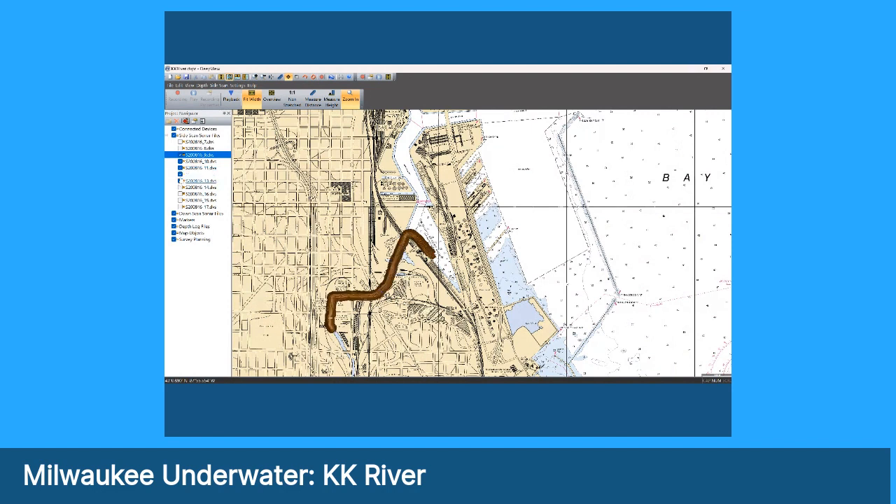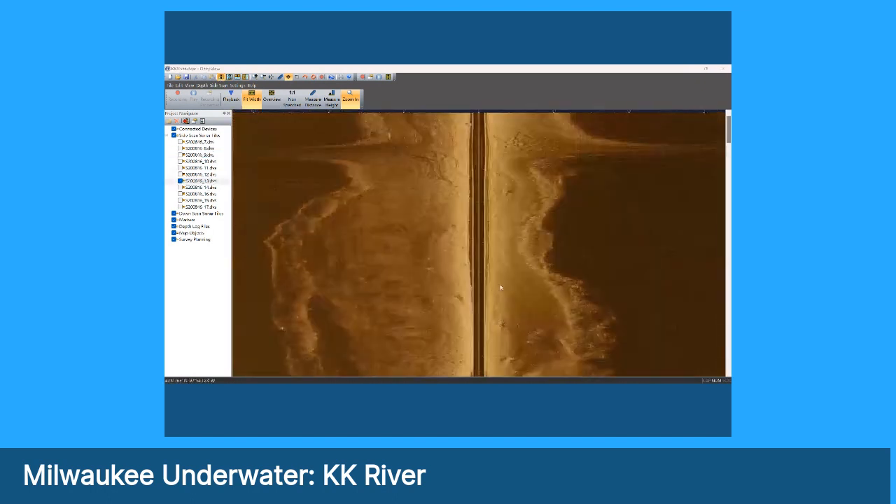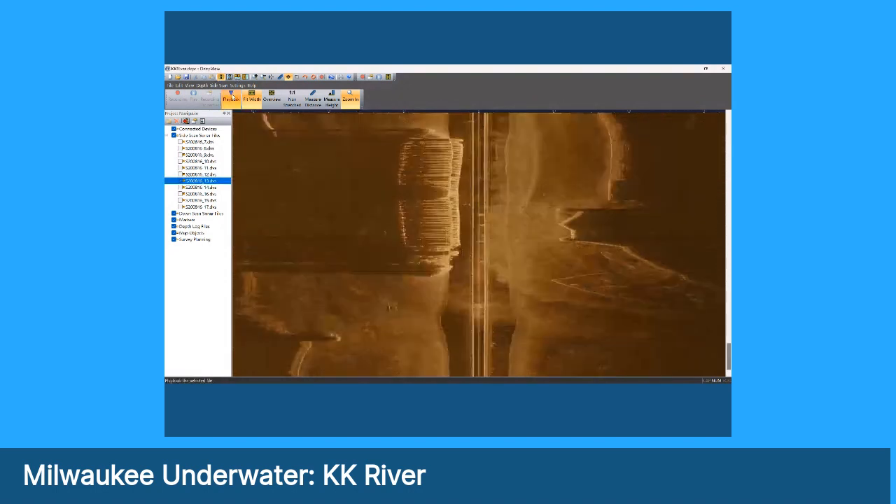Here we go. All right. So I'm going to show you the big run up the KK. So we went, I think, two full passes in here. This should be a very interesting thing to view. Okay, let's start playing and see what we get.